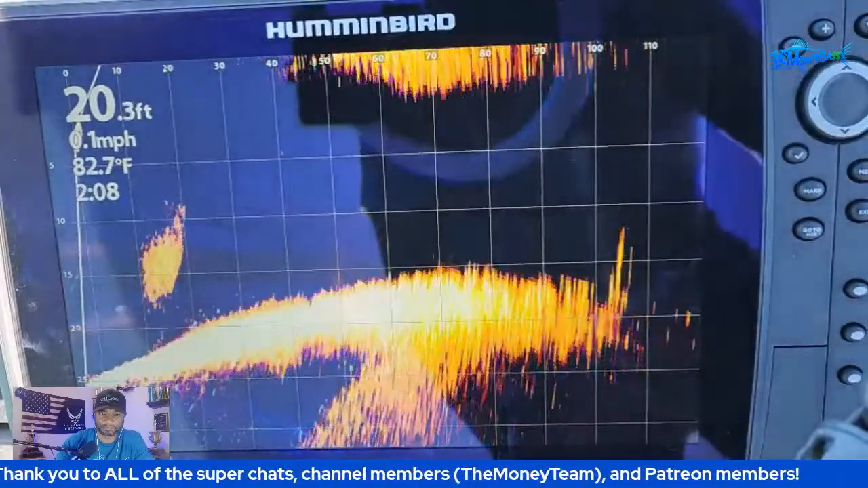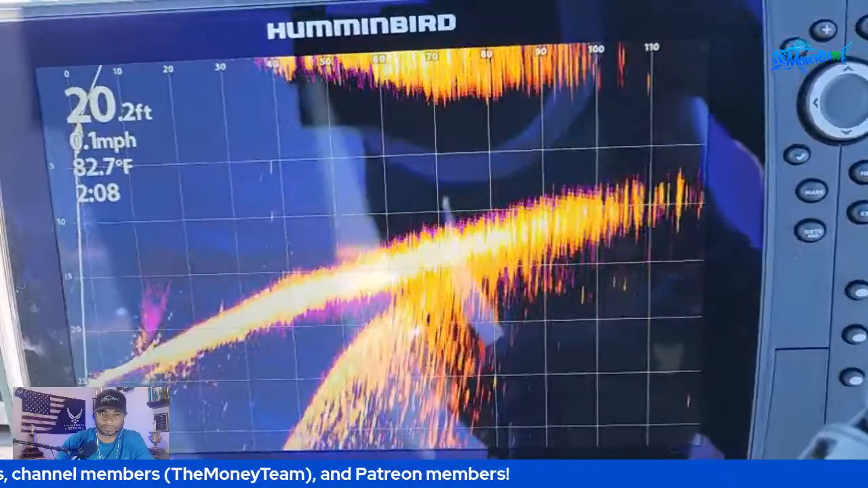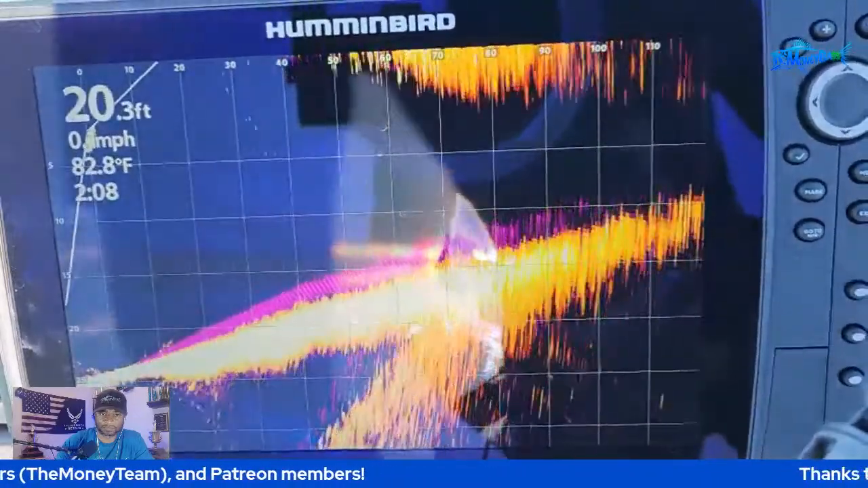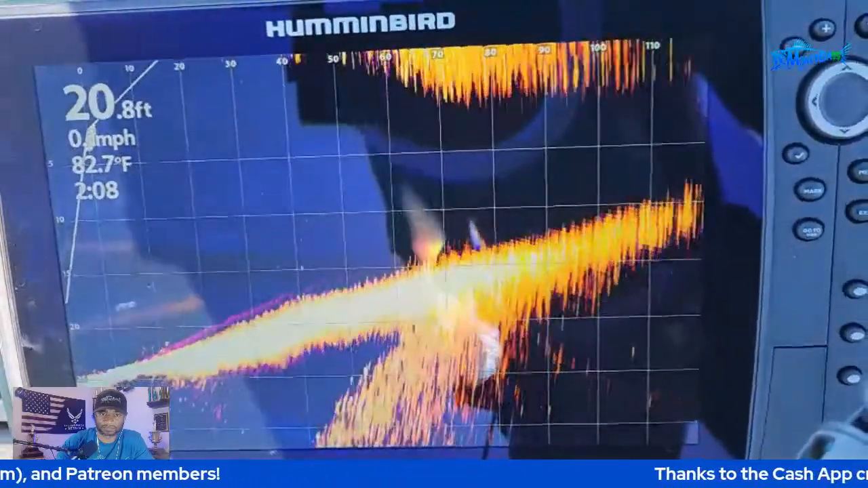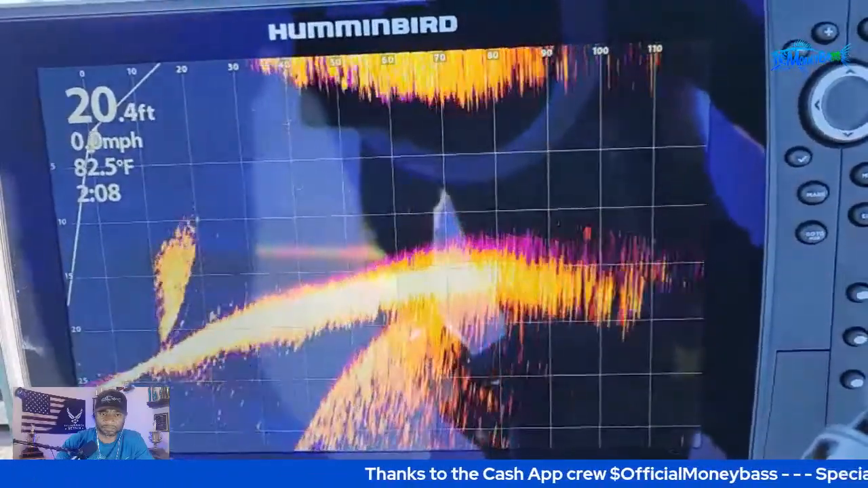All right, so what we're going to do now is go ahead and begin moving closer to that cover and structure, and I'll just keep scanning so you guys can see exactly the same things that I'm seeing whenever I'm moving out closer to that brush pile.